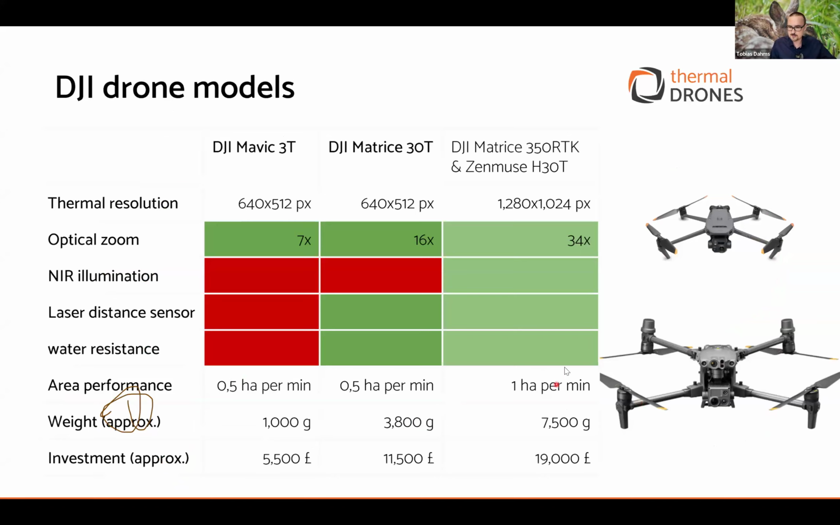Before I start, I want to give a short overview over the drone models and the capabilities which are important for this kind of work. So it's very clear that you need a thermal imaging camera. Without it, it's very hard to do this work and almost impossible in some examples.